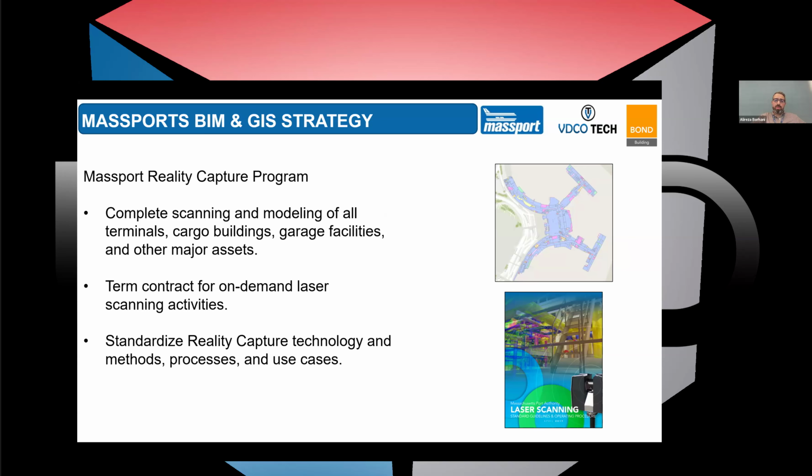To be specific about this reality capture program that we have in Massport, the goal is to complete the scanning and modeling of all terminals, cargo buildings, garage facilities, and other major assets. We're starting with Logan Airport, but we operate other airports. Massport operates 3 airports total, and also seaport facilities. So we want to expand to those facilities and infrastructure as well.